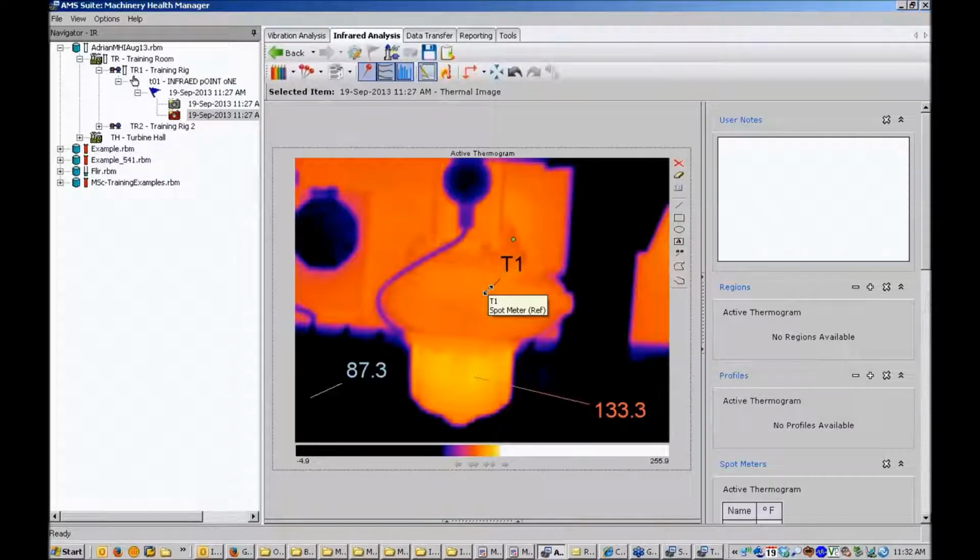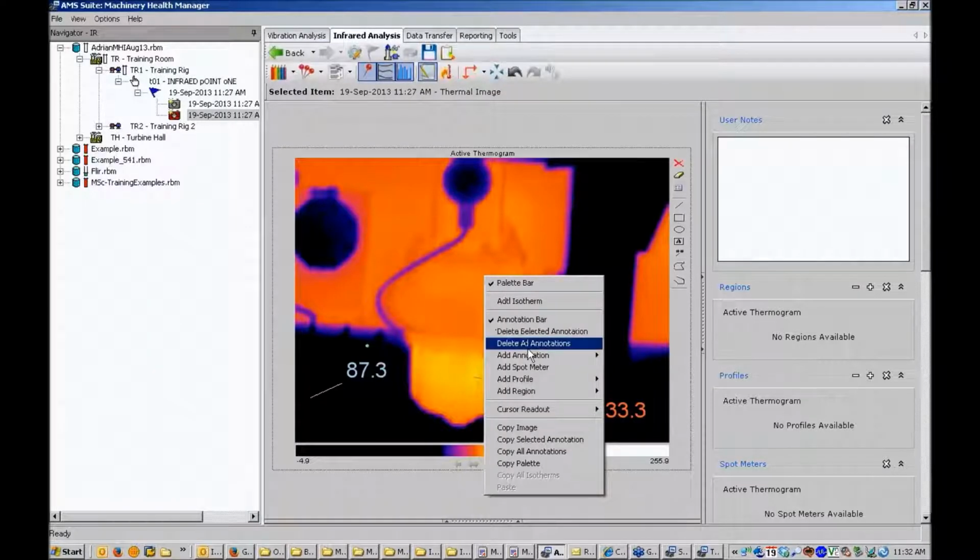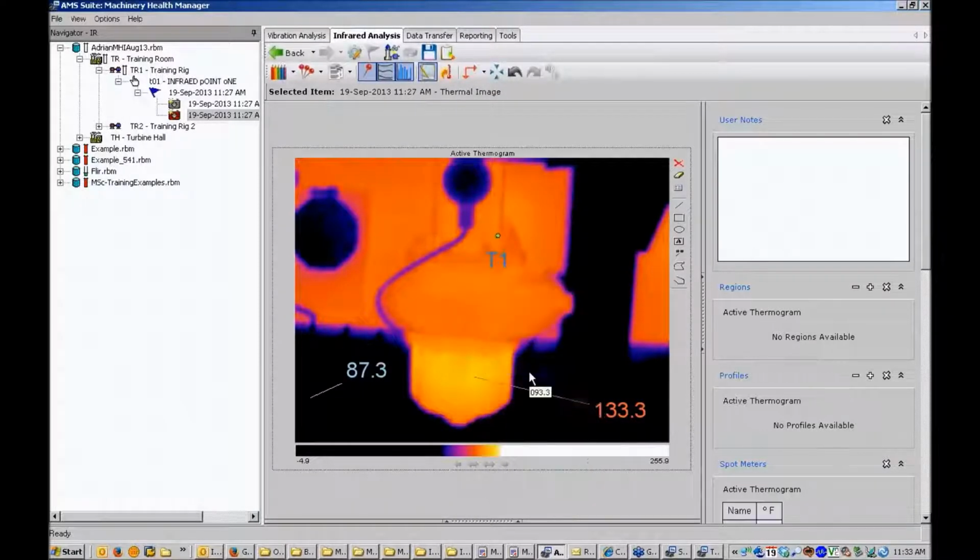So actually I might just initially delete that one. And then I'm going to add a new spot meter. So to do that, I'm going to right click on the image and come down to add spot meter. And that automatically adds a spot meter. I can move the label around, and I can also change the pixel or location in the image at which that is pointing. So if I point over here, it will tell me what the temperature is at that location.